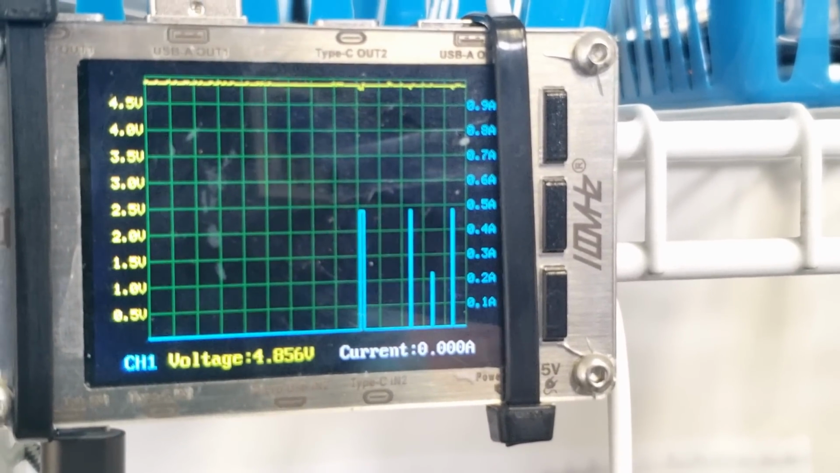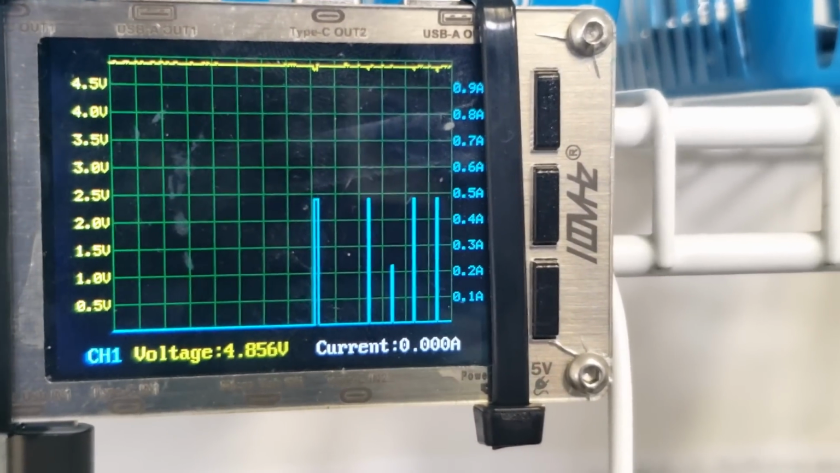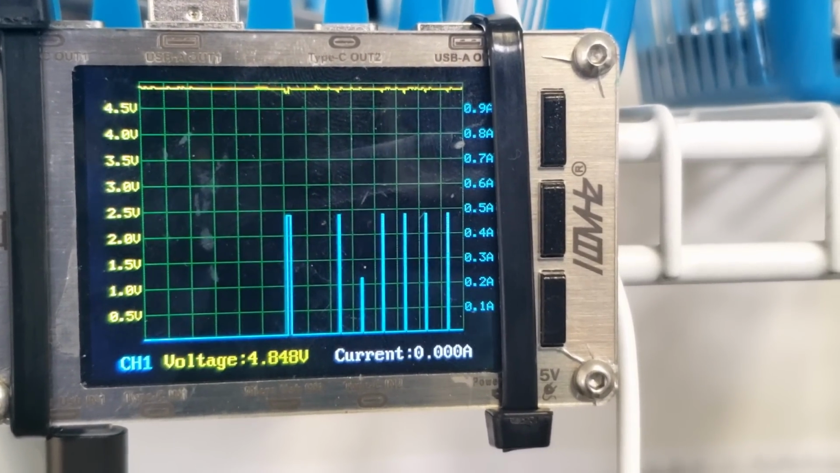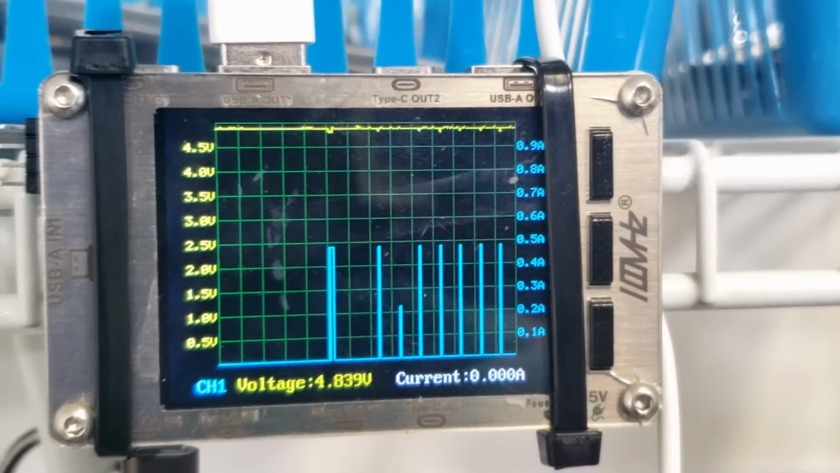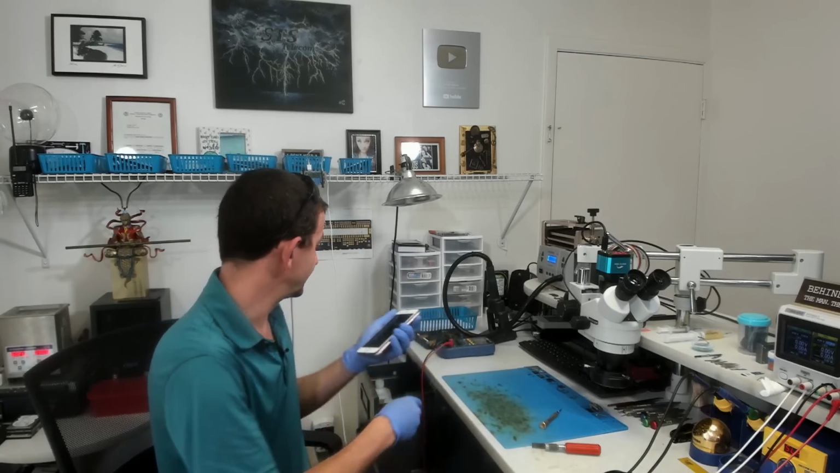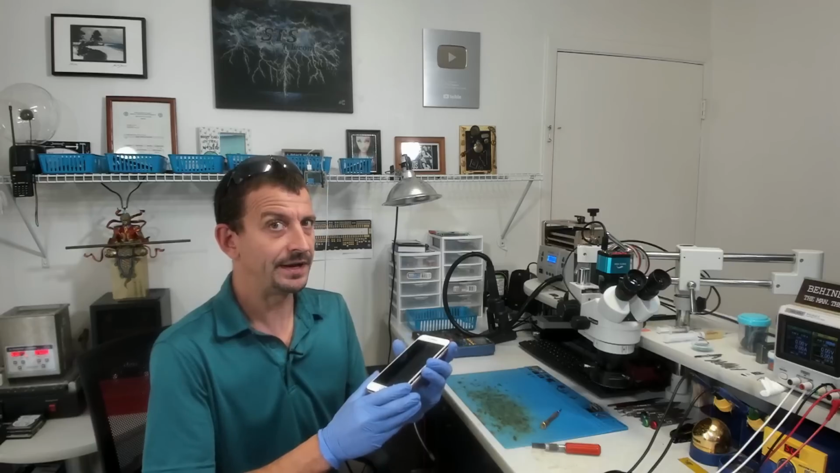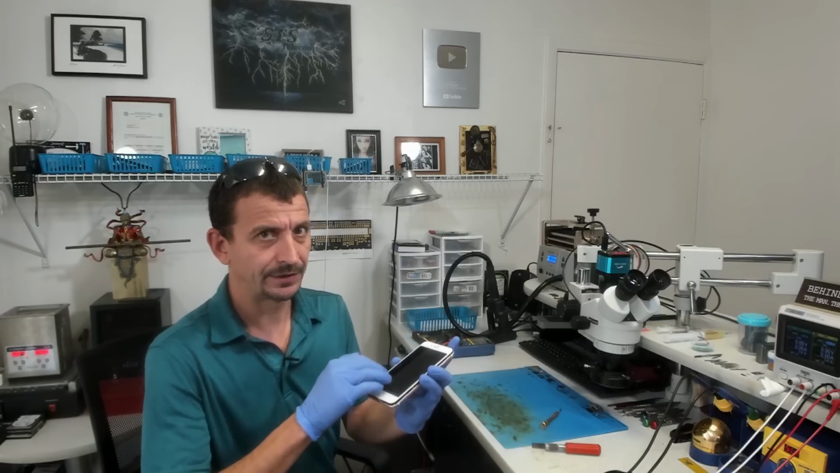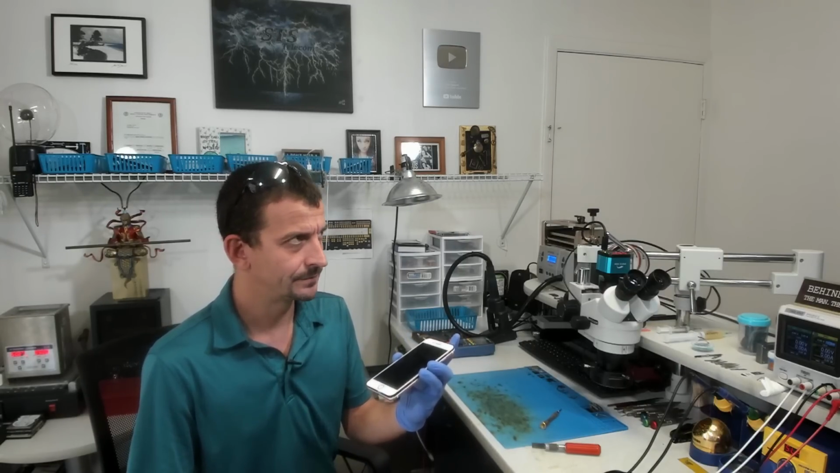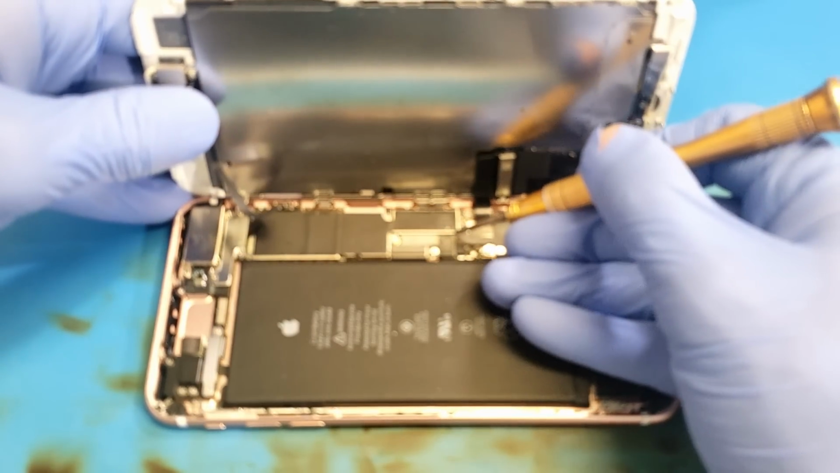Yes. I was hoping that this one might be easy. We're getting a moderately steady blip, blip, blip, blip, blip at about a half an amp. Now that to me normally signifies we've got some sort of a main short going on. So I figured with this being an older model, it was either going to be really easy, really difficult, or completely mutilated inside. I'm going to go ahead now and disconnect the battery.